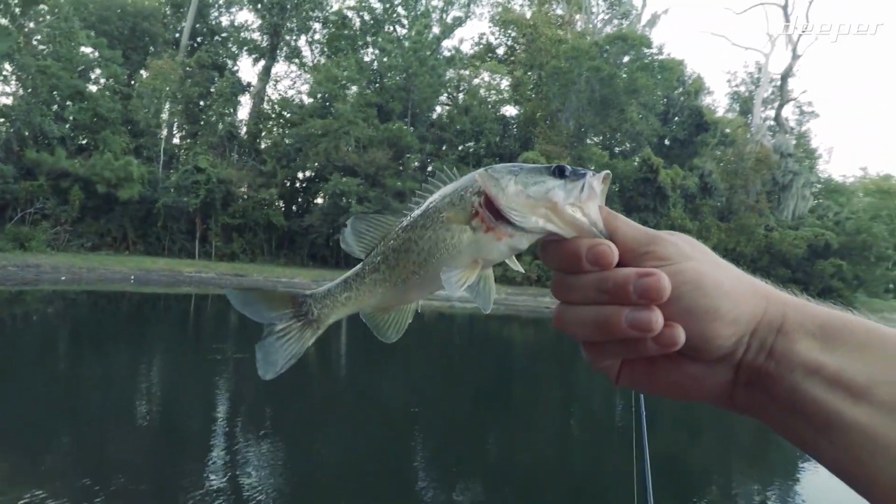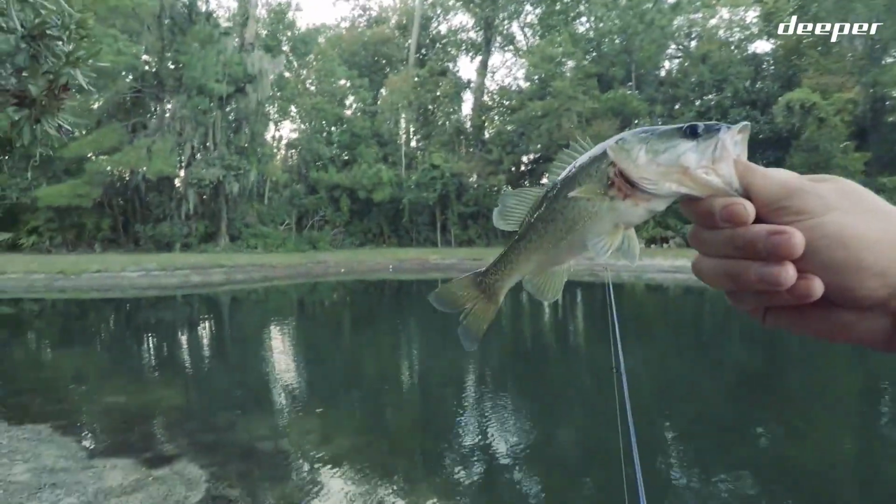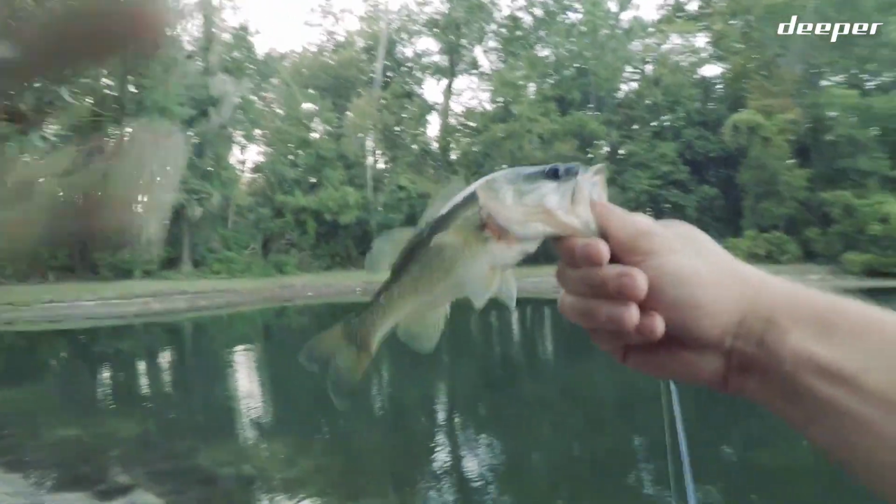So boom, there we go, you guys. I'm gonna talk a little bit about this with the Start. All right, that makes me so relieved, you guys, because I've been trying to catch a bass for so long. Finally caught one.